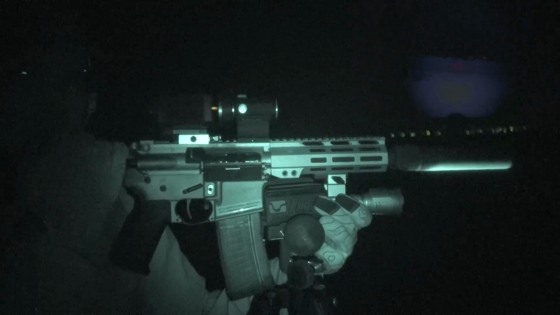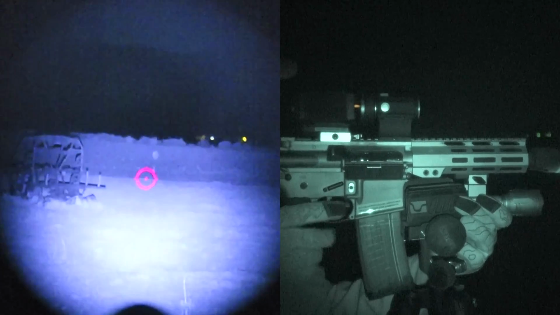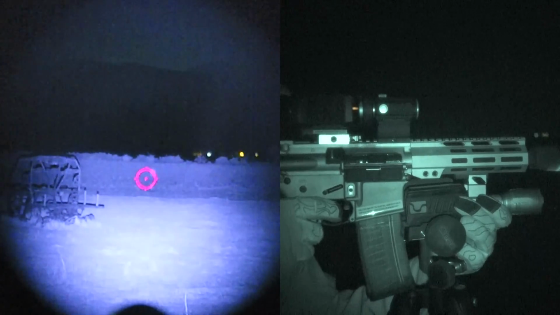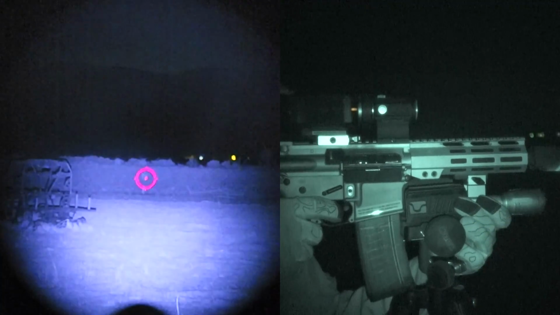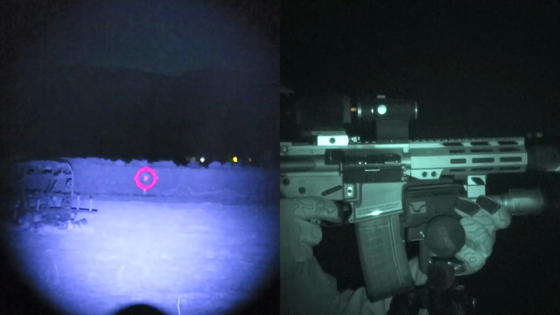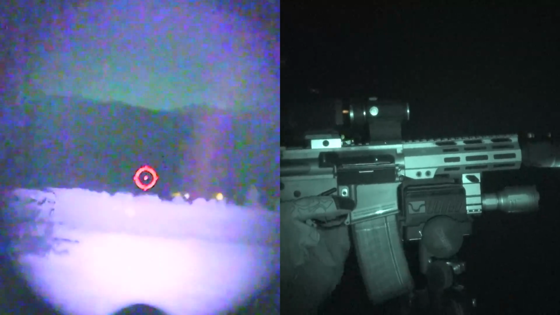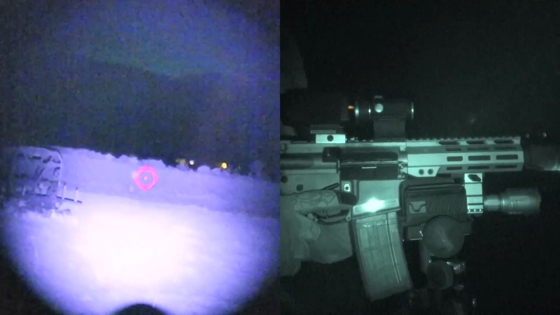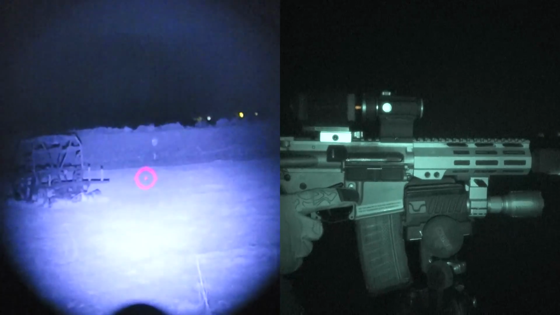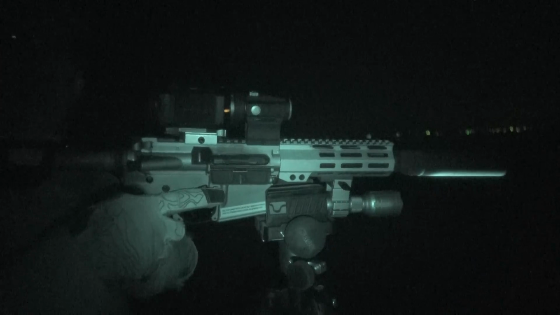I think most of your engagements with your zombies are gonna be inside of 25 yards. But here, I'm not at 100, just under 100. Out of ammo. Make sure it's still filming. It is. I love that it basically is a camera. It's not really a NOD. The Aurora is a camera, and it can function as a NOD, and that's what we're seeing right here.